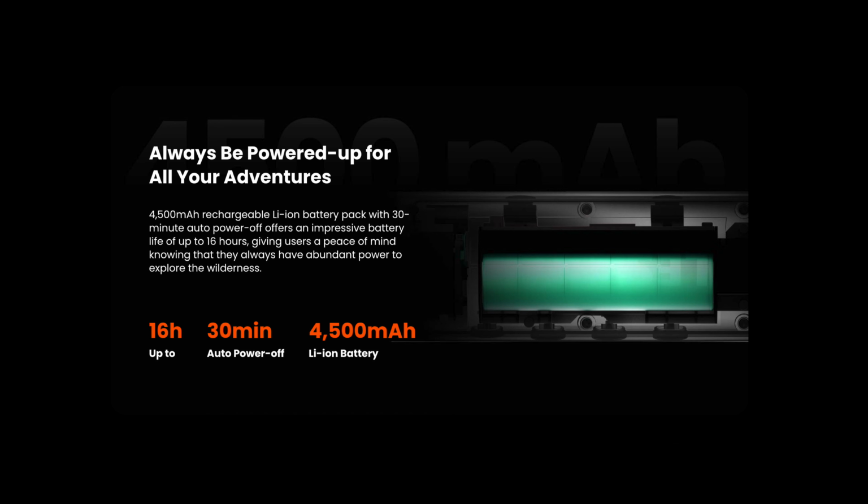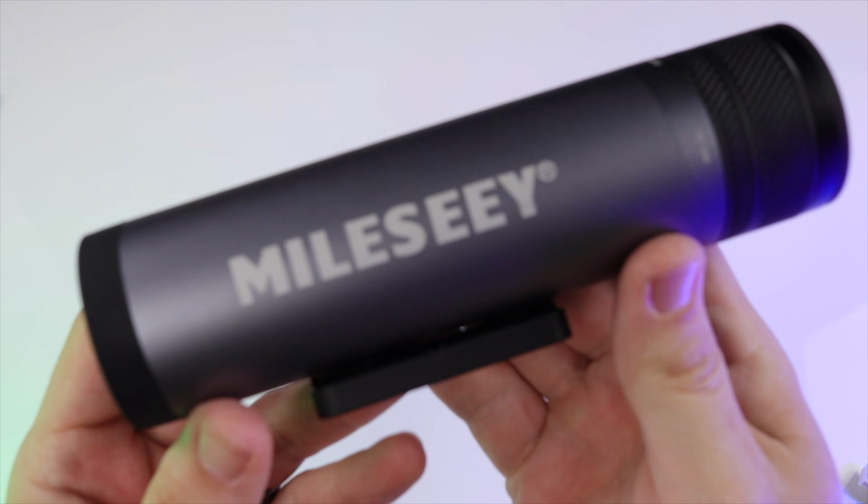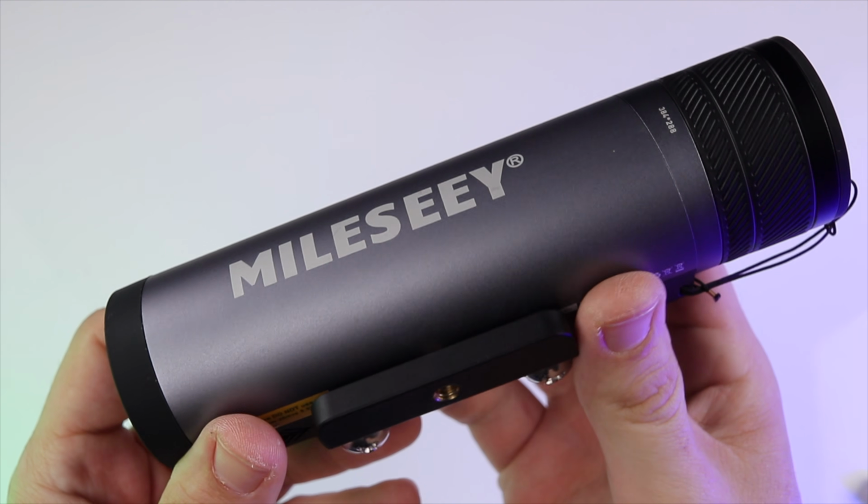The device is powered by an internal 4500 mAh lithium-ion battery that is chargeable through a USB-C cable and gives up to 15 hours of battery life with a 30-minute auto shut-off feature to preserve that battery life.